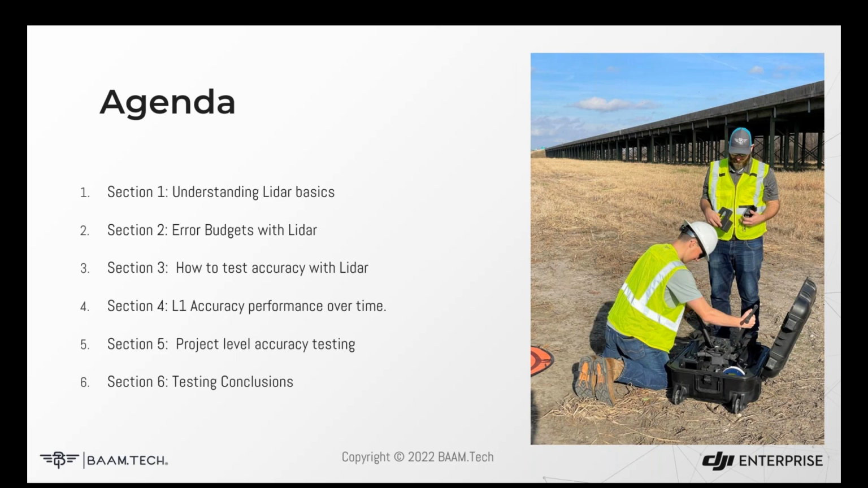We're going to first go through some LiDAR basics. For a lot of folks, this might be pretty common stuff, but I think it's really important that we understand these basic components of an aerial LiDAR system so that we can also understand the sources of error in those individual components. Next, we'll go through how we actually test the accuracy of a LiDAR system and how we break down those individual components to test those things.